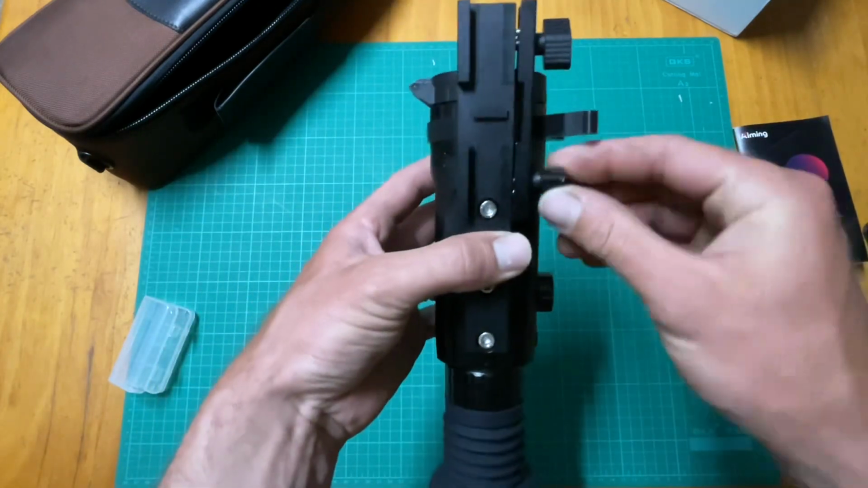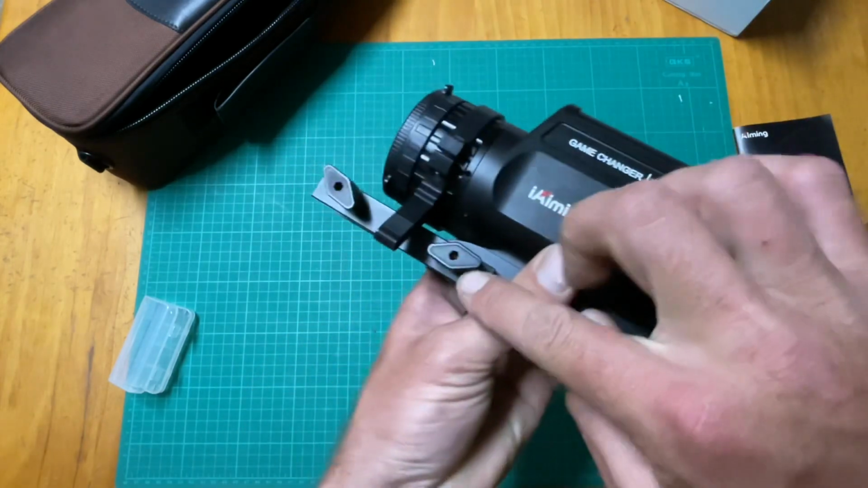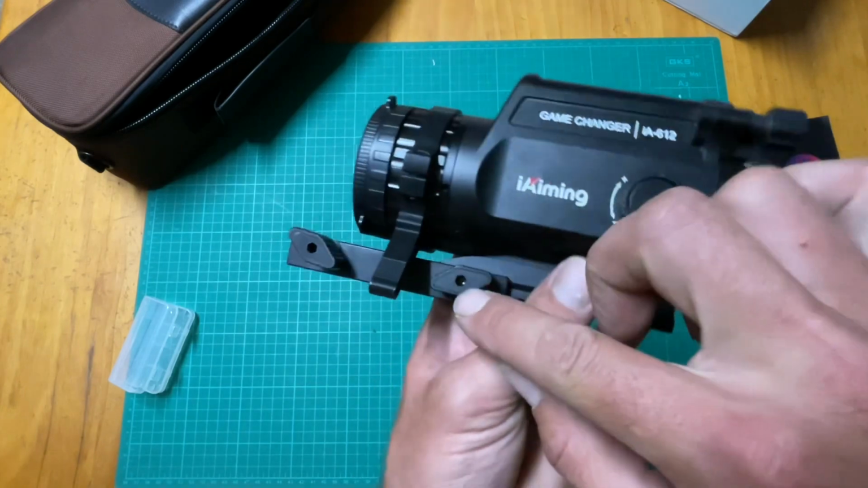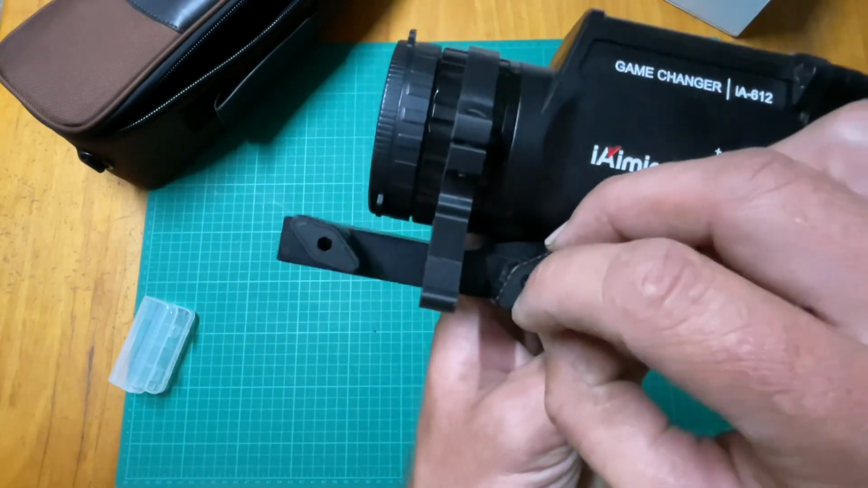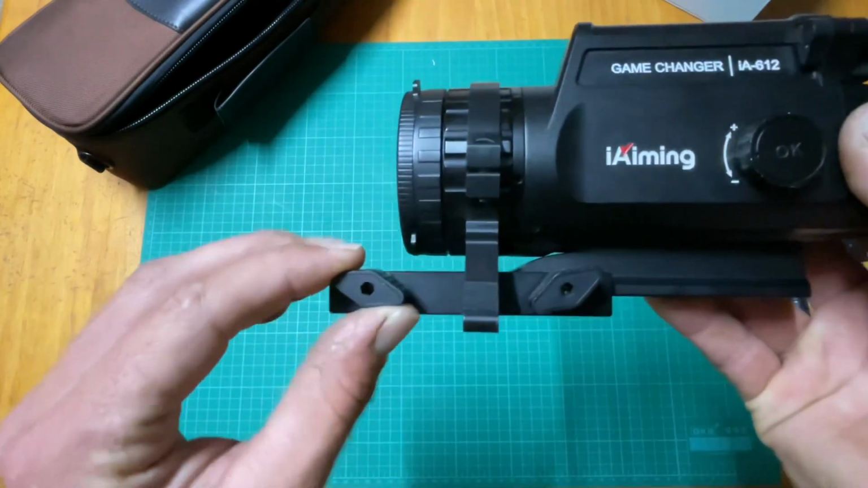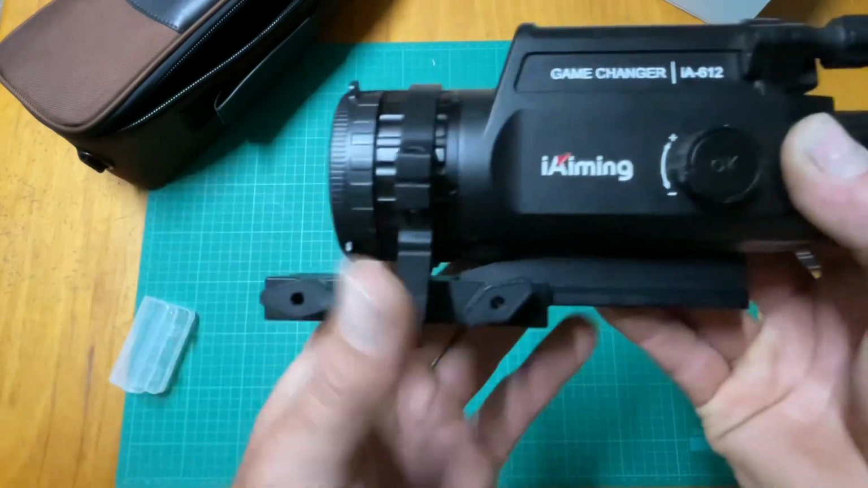Here's your mounts. The Allen key you can put in those holes. I'm not sure whether they're plastic. I've heard some people say they're plastic, some people say they're metal. They're pretty hard. You can put a bit of torque on them, but it wouldn't go ridiculously tight.